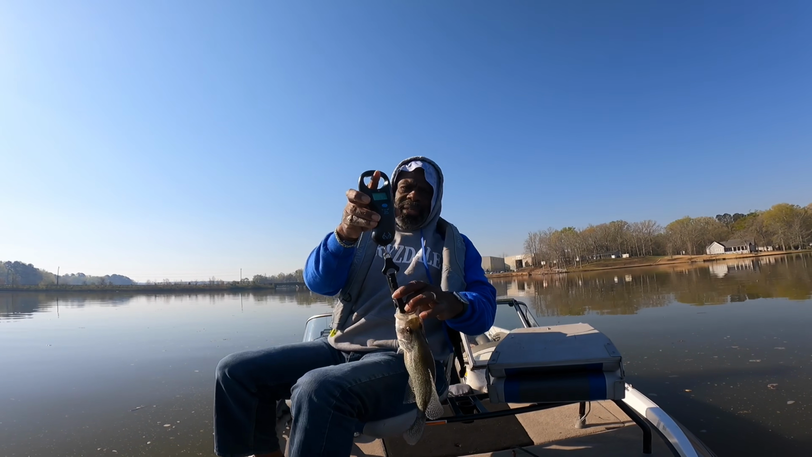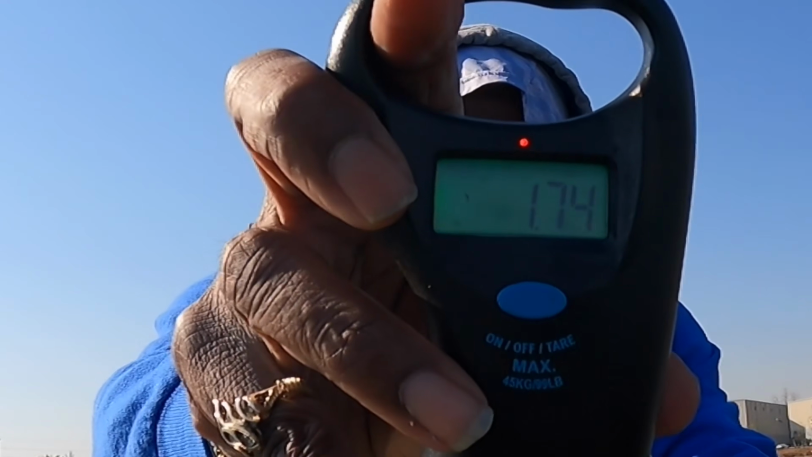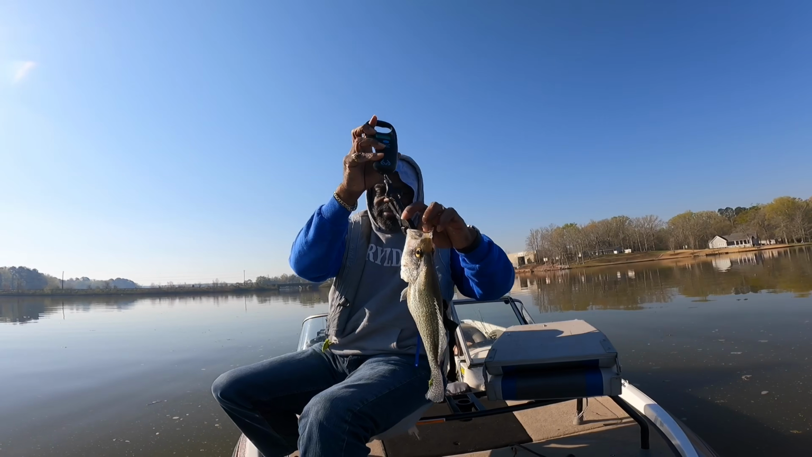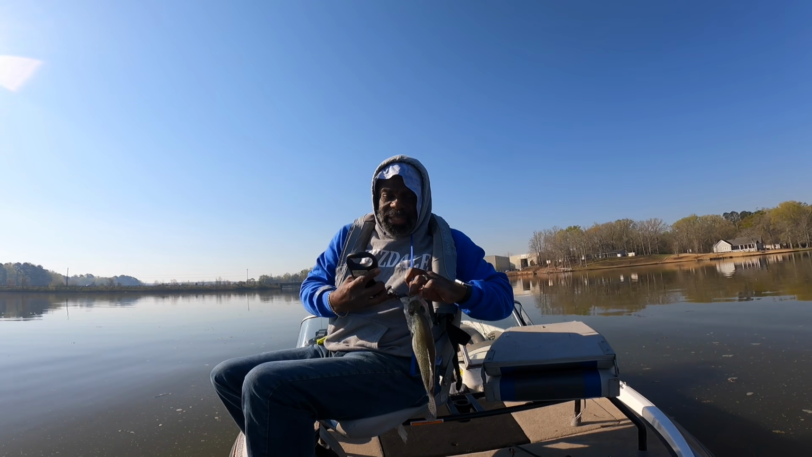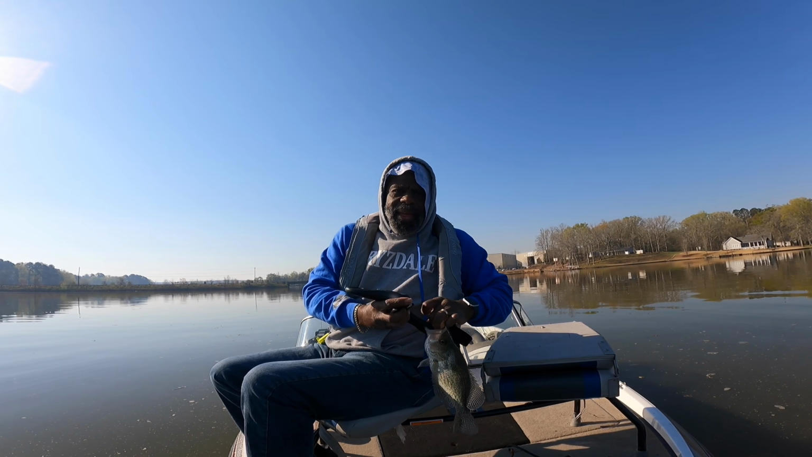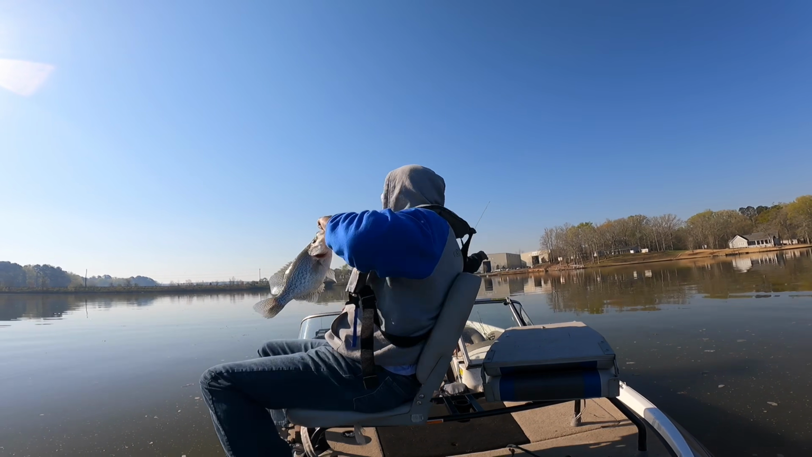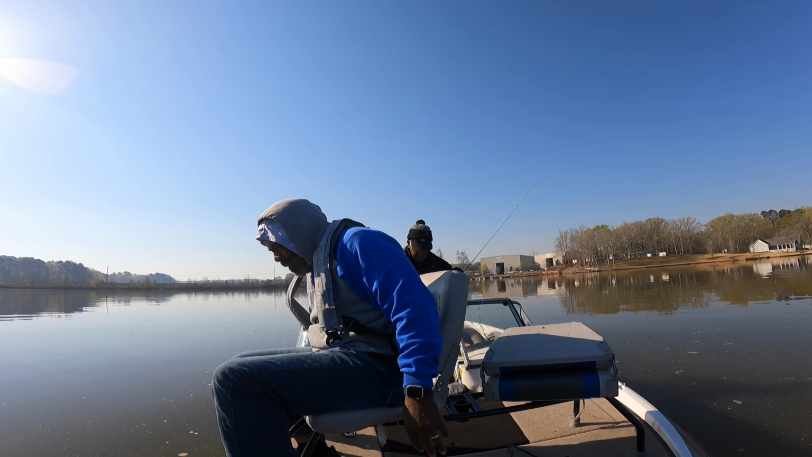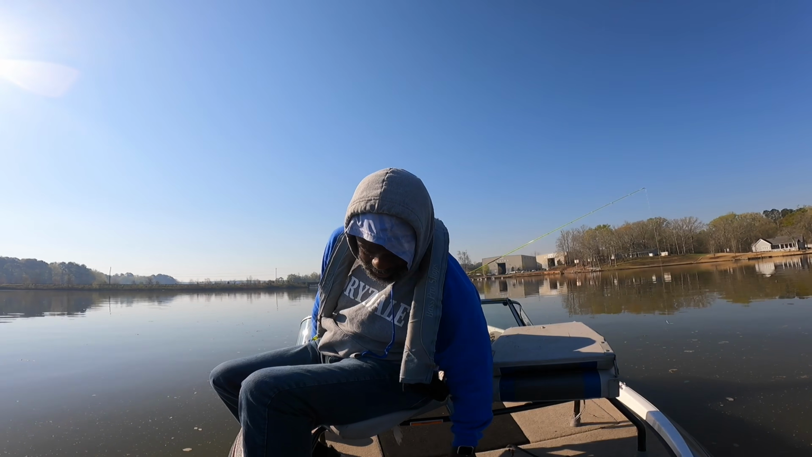$174. I knew she was just short of a 2. But I'm gonna take her. She's nice. I ain't that picky. You ain't never hear me complain about a 174. Well, I guess I can't say never. You go to Grenada, you might complain about 174s.